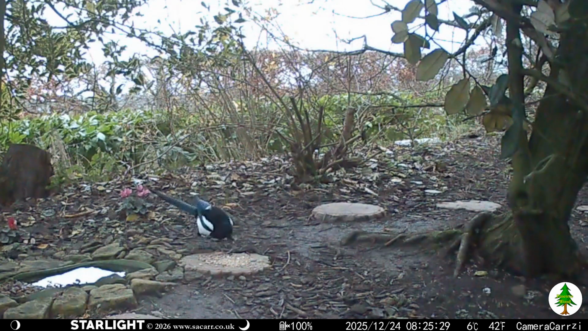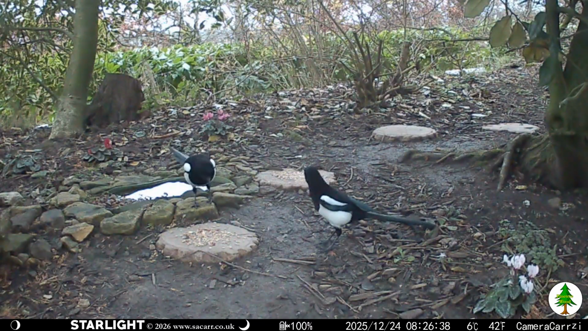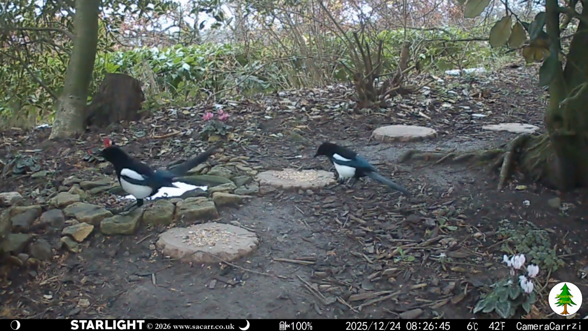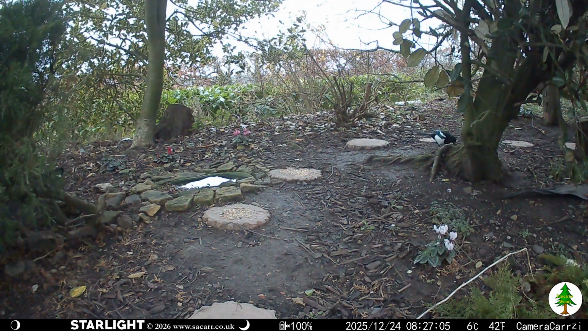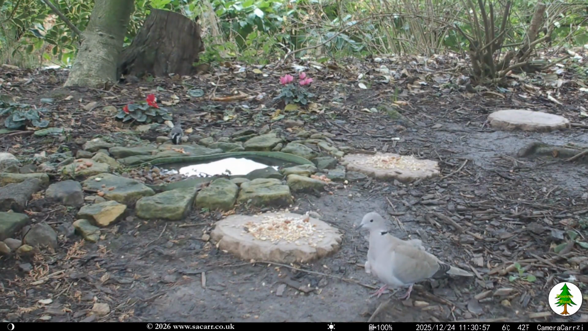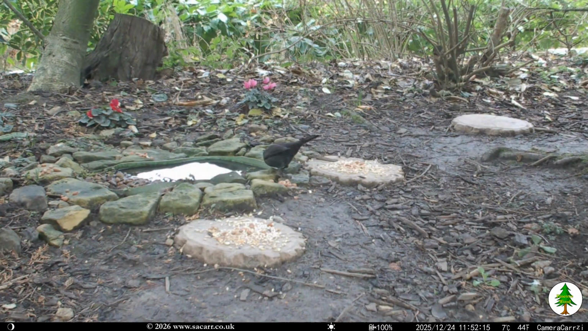By 8:25 it was light enough for the camera to switch to starlight mode, catching a magpie in colour. It was joined by another shortly after. I think the first magpie is the one with the limp that I've noticed around the wood before. The camera turned off until 11:30, when a dove that looked like it had been in a fight triggered it.